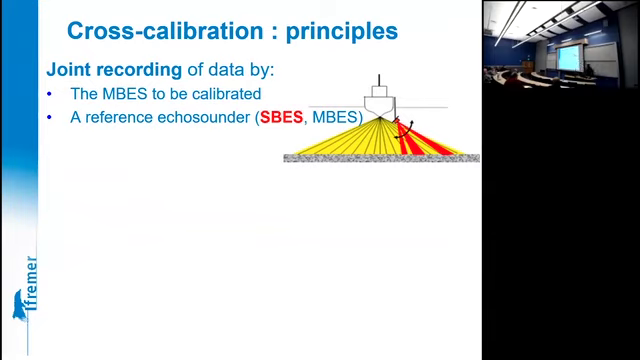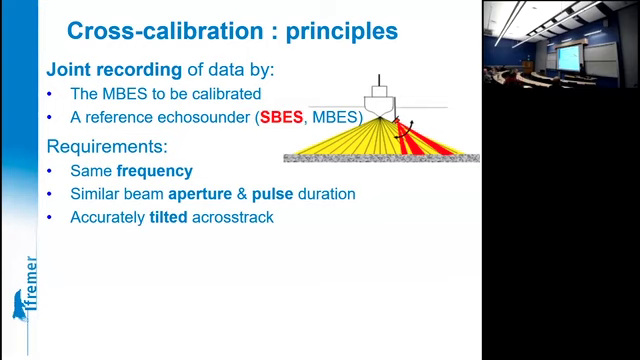Now, cross-calibration method. The basic principle is that you deploy on the same ship, as far as possible, joint recording. Well, you could postpone it, but it's better to have it at the same time. The multi-beam to be calibrated, and a reference system that could be another multi-beam, but for today we use only a single beam calibrated system.